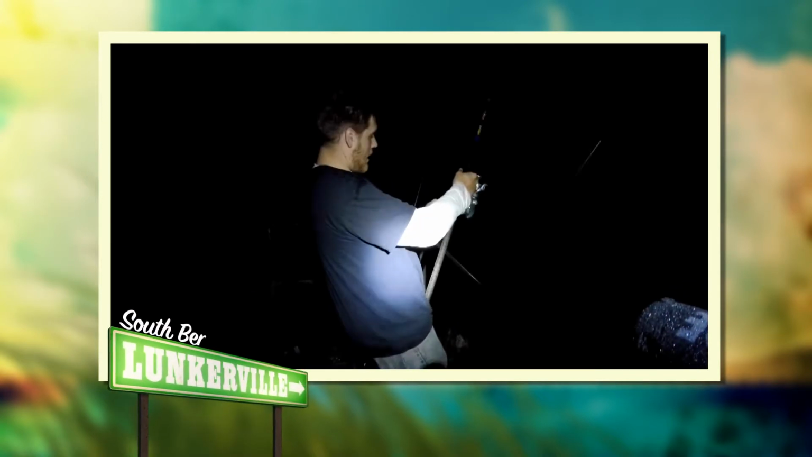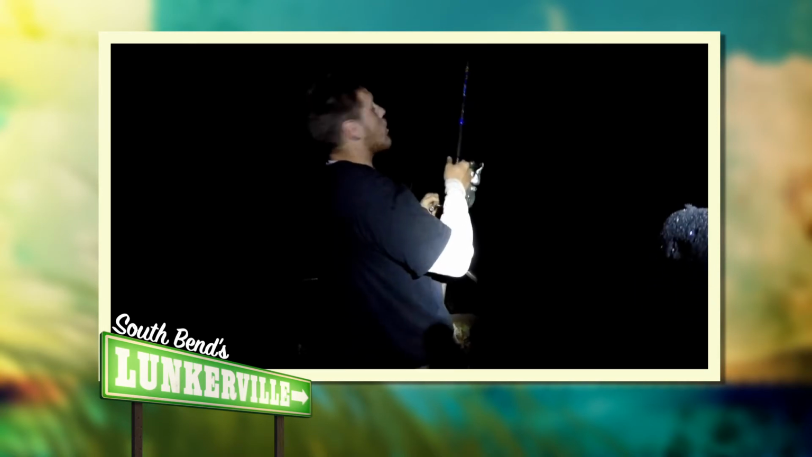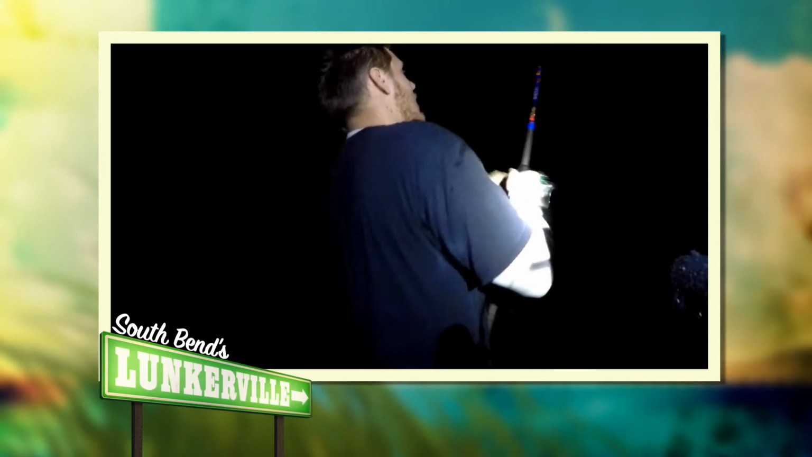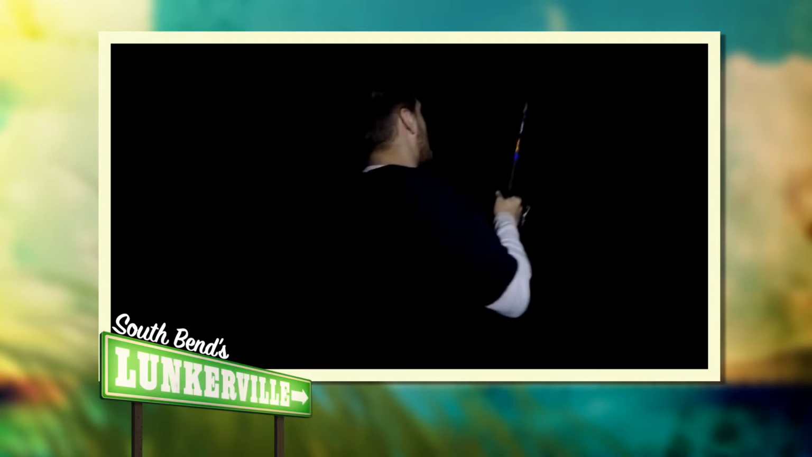All right, I'm hooked up on a nice fish. We've got a storm that just rolled through. I'm thinking it's gonna be a nice striper. It could be a cat too, but right now I'm not sure, maybe it is a cat. This is probably gonna be my first big striper of the year.